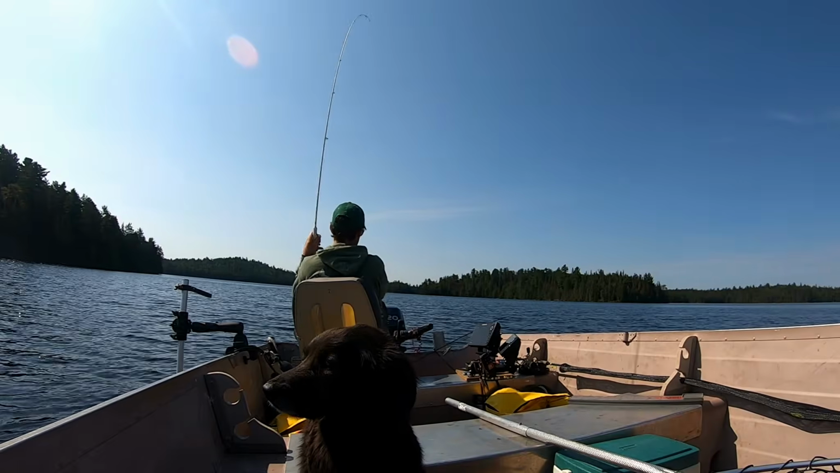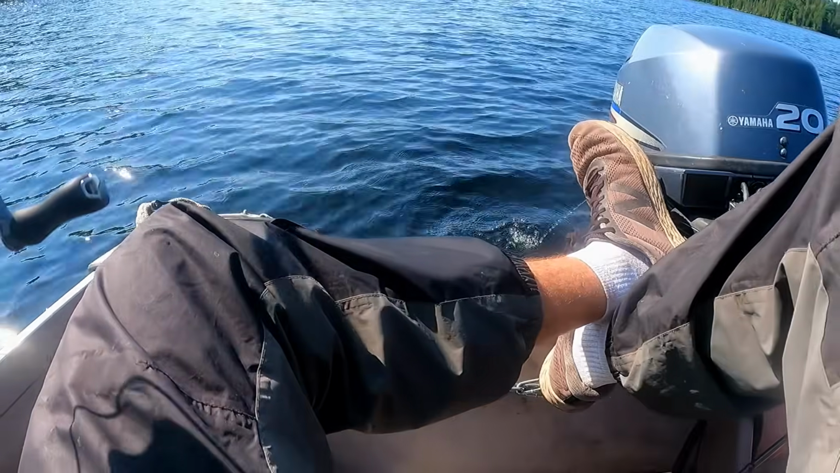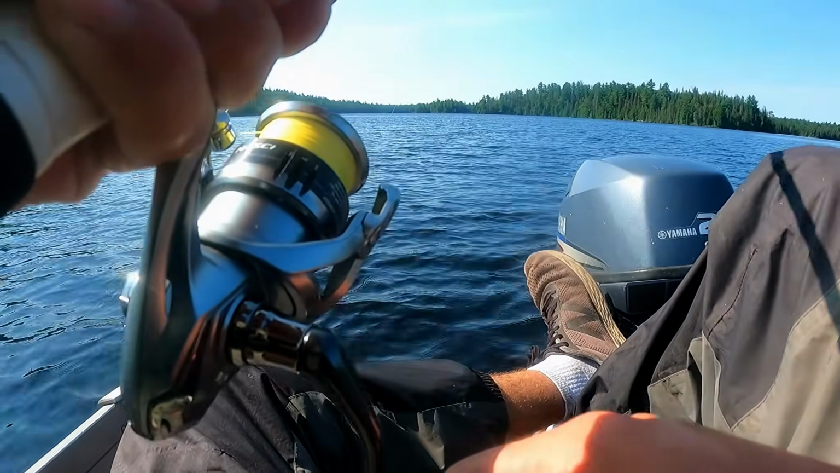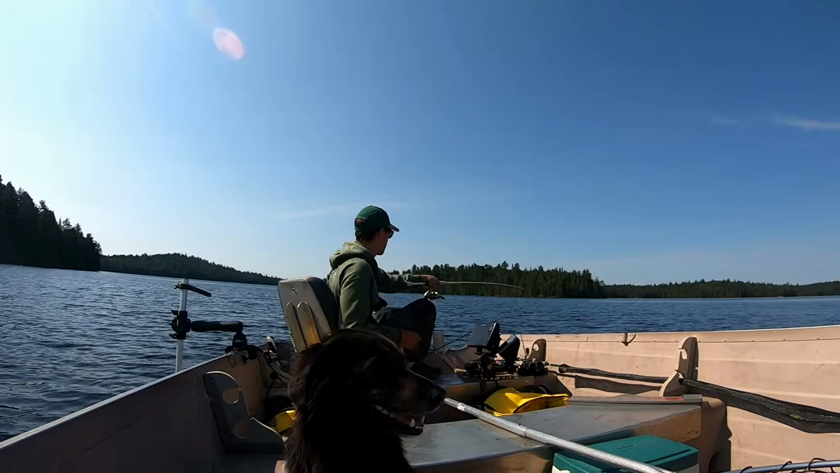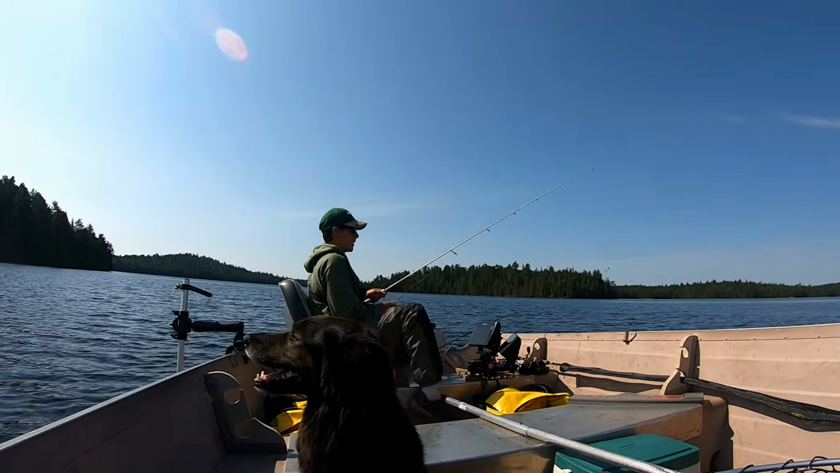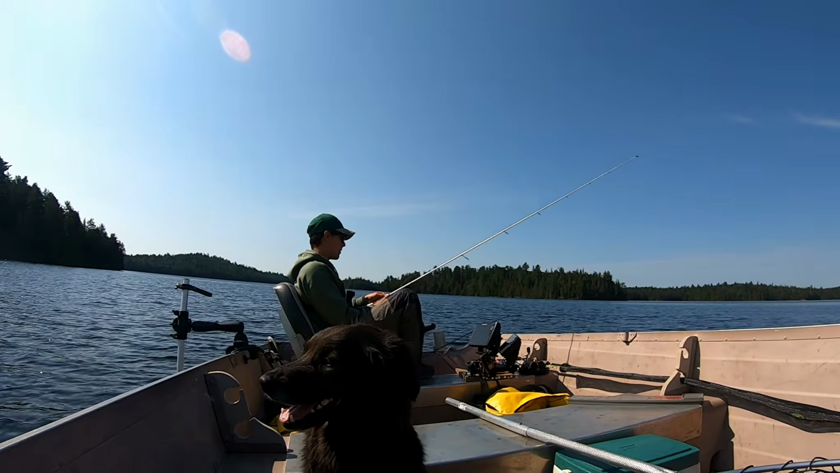There we go, there's a fish. This might be a bass. Fighting bass or, oh no, it is a small walleye. It is a small walleye. He kind of hit it and started coming up like a bass, but well, and there he goes right at the side of the boat. Probably a 14, 15 maybe.